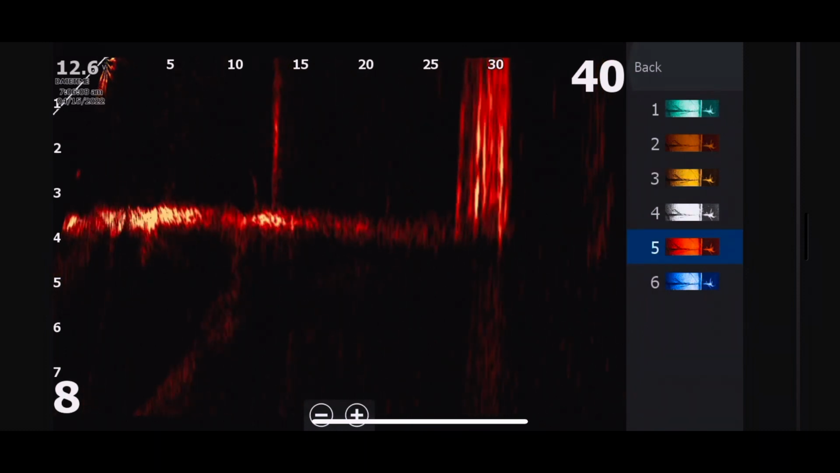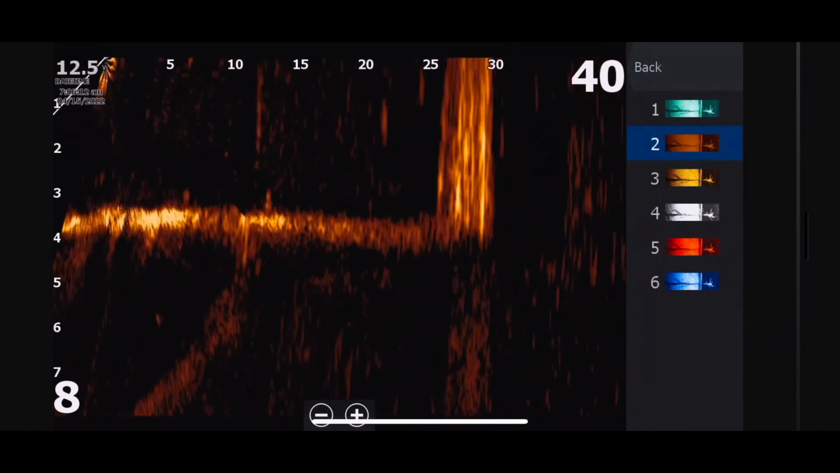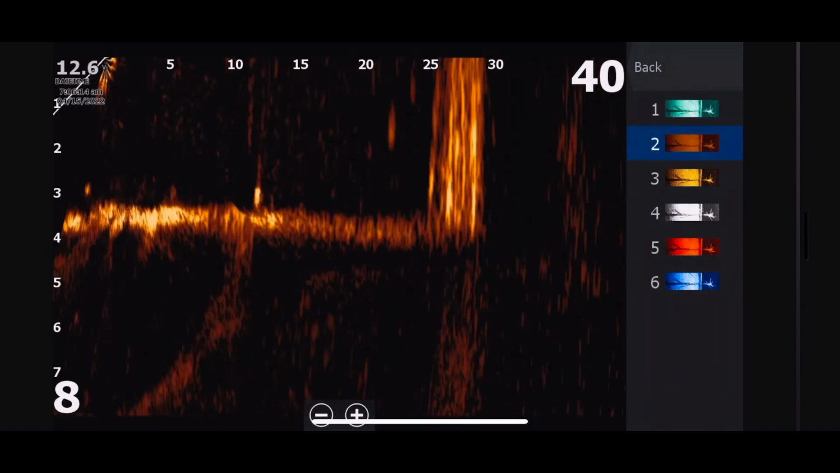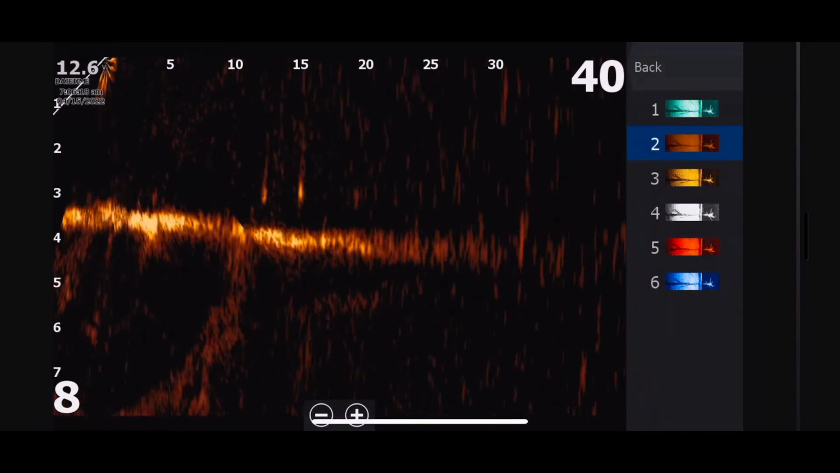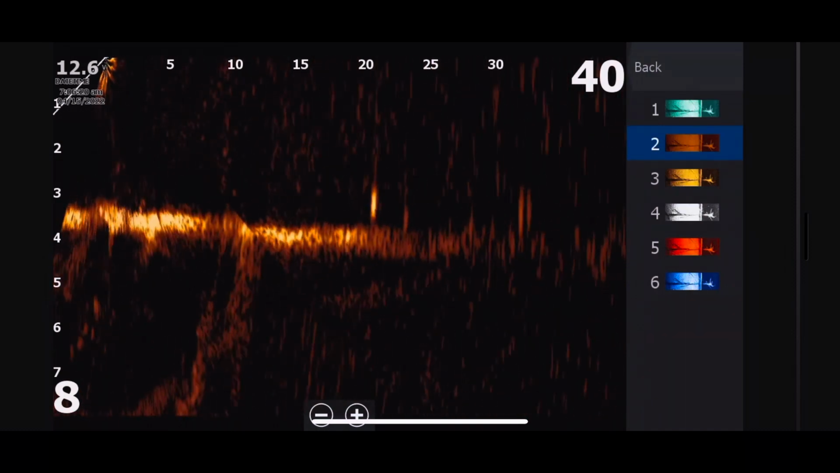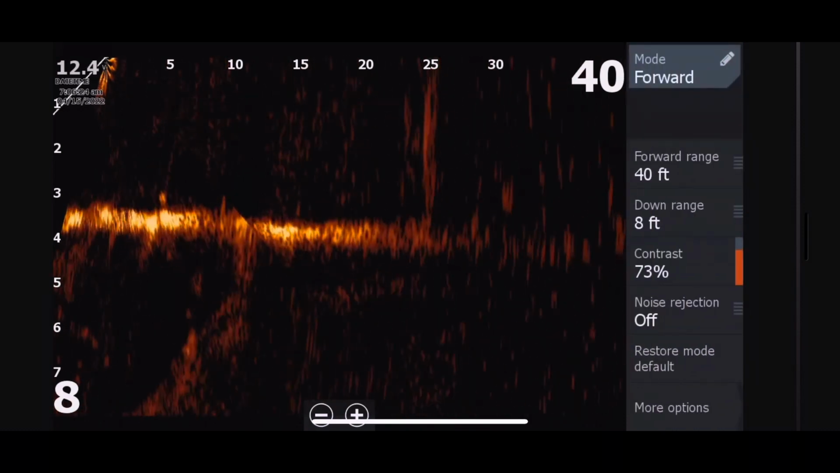I still think my favorite color palette is palette number 2. That's just because I've come from LiveScope and I'm a little bit more used to that color palette. It resembles their amber and it fits my eye. It's a beautiful color palette. But let's get into our settings.